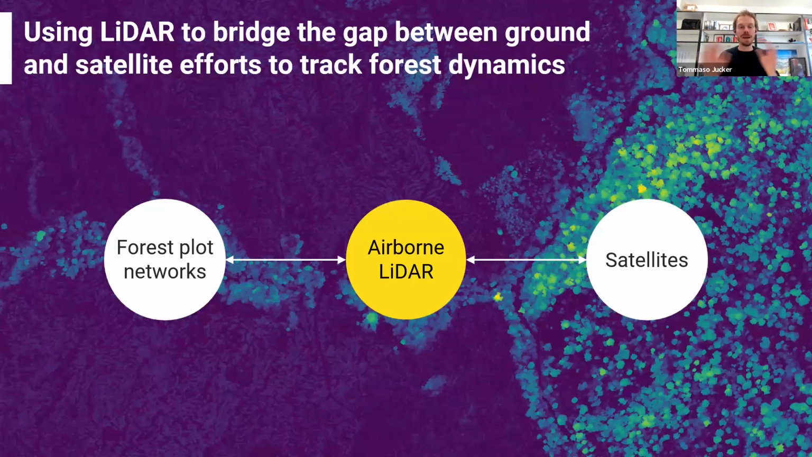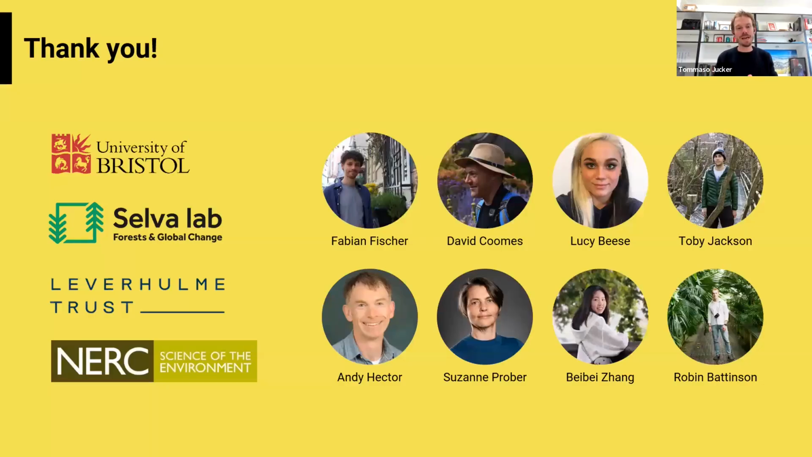Okay, so I've basically come to the end of what I wanted to say. I hope I've been able to make a relatively coherent case for how airborne LiDAR can really sit in the middle of these two opposite spectrums of tools that we have at our disposal for studying forests, particularly in the context of global change. And yeah, all I wanted to do at the end is just thank a bunch of really excellent collaborators and colleagues that have helped me put together all that I've shown you today, and you for listening.